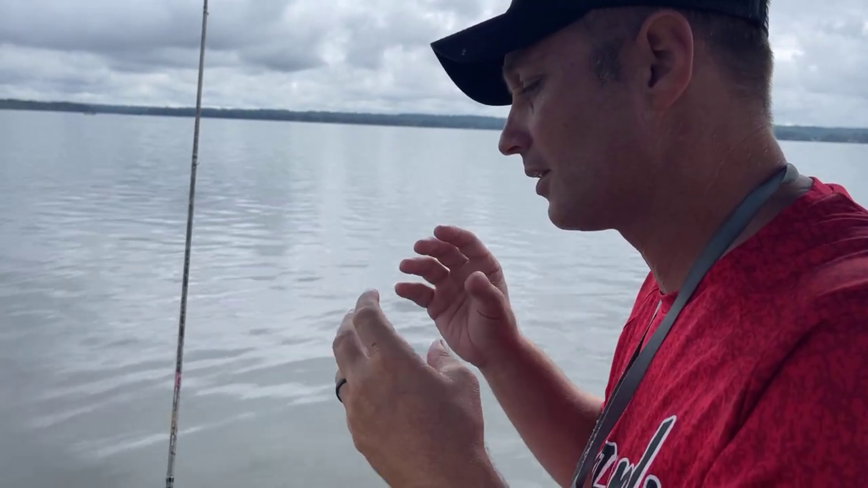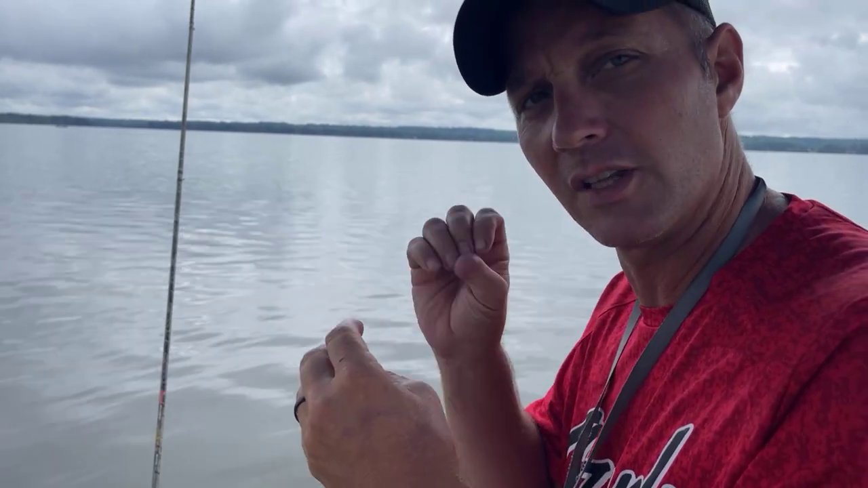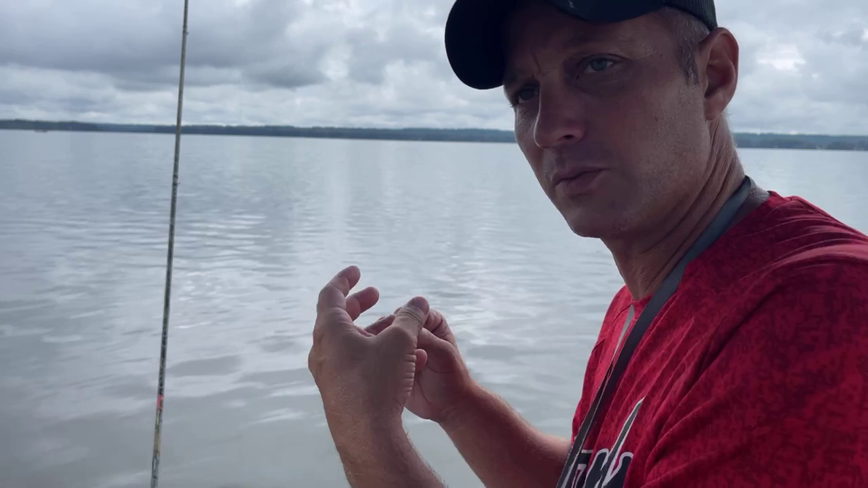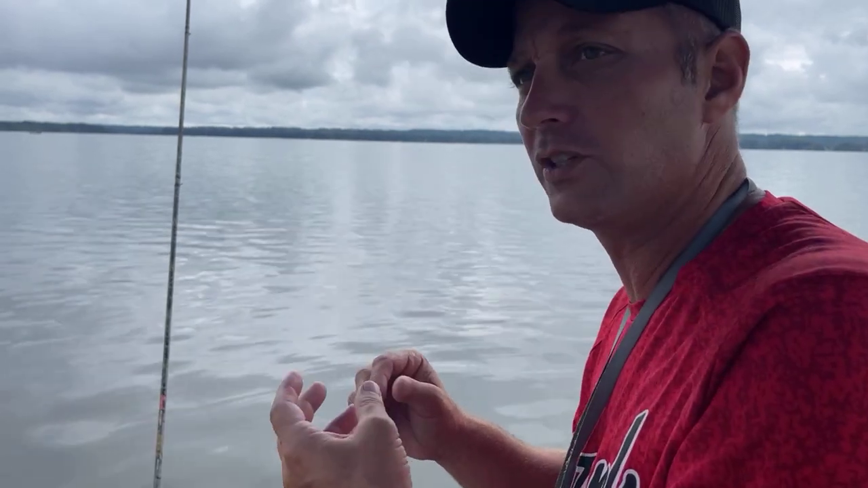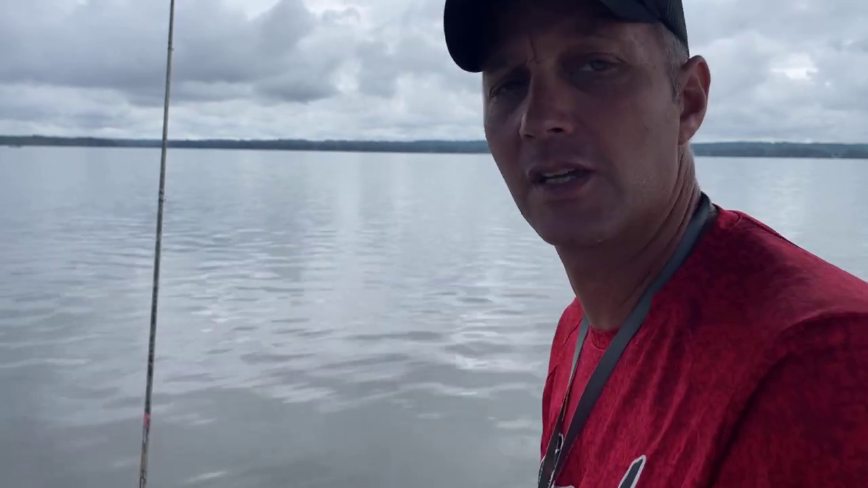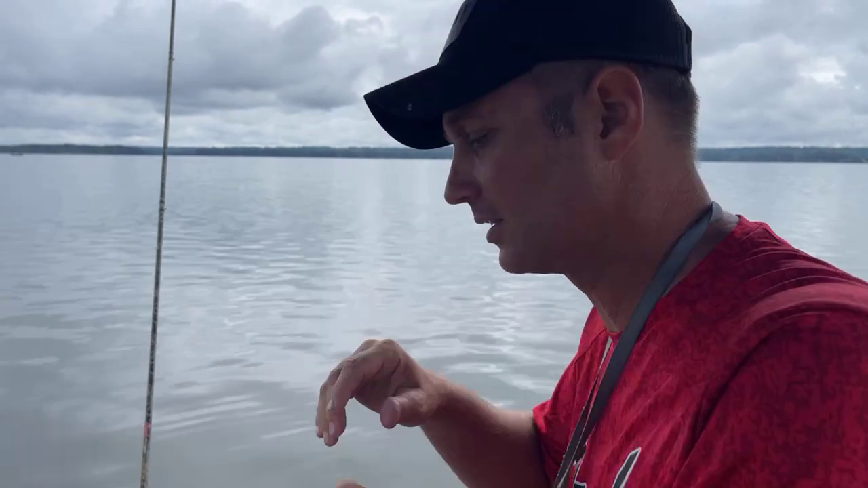When they're short striking, they're still going through the motion, they're just not sucking that hard. So it's getting in there, but not to where the hook can go. That's when you need to go lighter. I'm using an 1/8 ounce, I should be using a 32nd ounce, so that when it sucks that light bait inside its mouth.